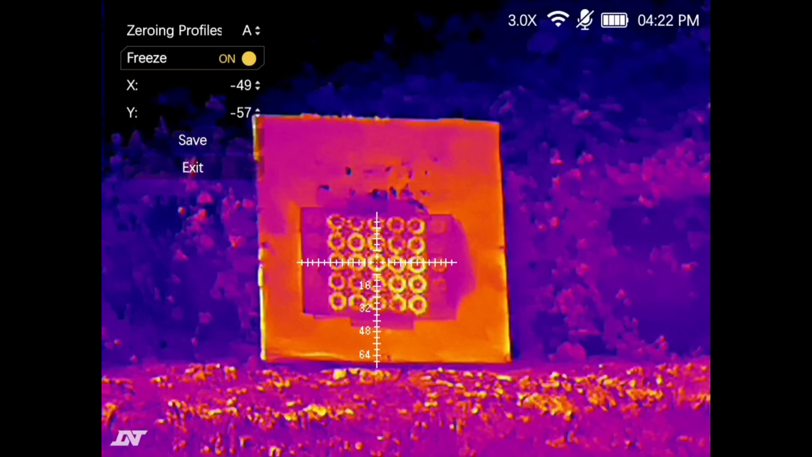So what I can do now is just take a quick walk down to the target and see where that pellet has landed. Bear with. Didn't take long because it's not very far away. And when I sit down again, it's not even going to move because I've got it on frozen. So what I can see is that I'm aiming at the center of that target, but the pellet has actually landed one target to the left.